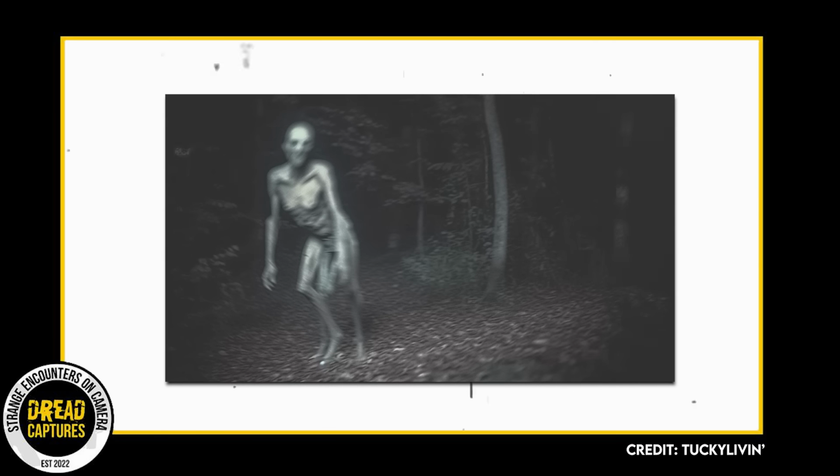The second photo shows what appears to be the same creature. Or is it? This figure seems to have breasts. It's got the same rail-thin body, the same oversized head, but this is a new detail that throws me for a little loop. So first of all, what are we even looking at here?